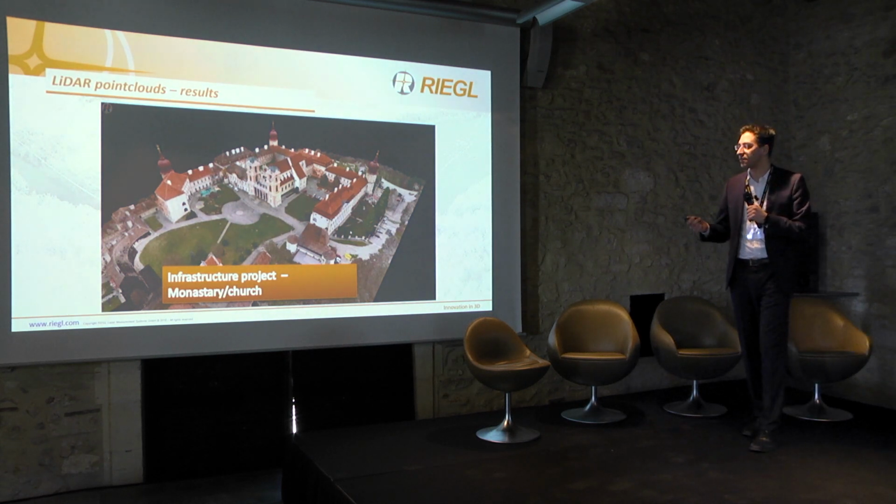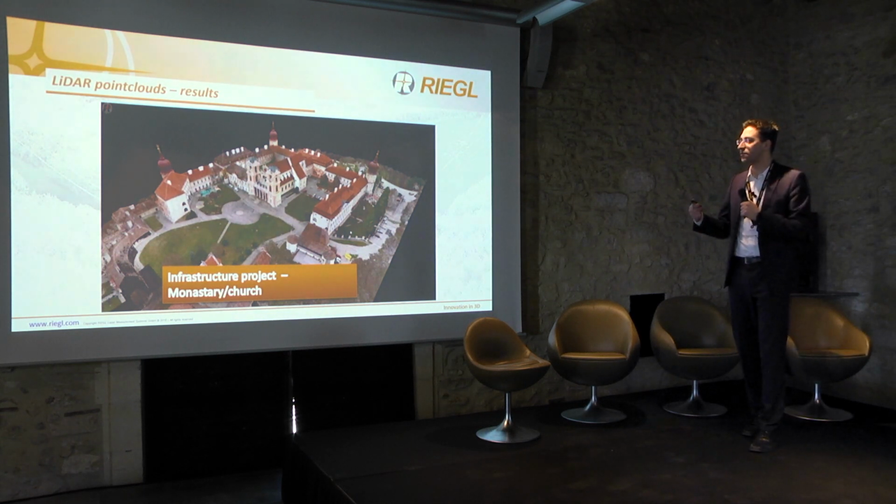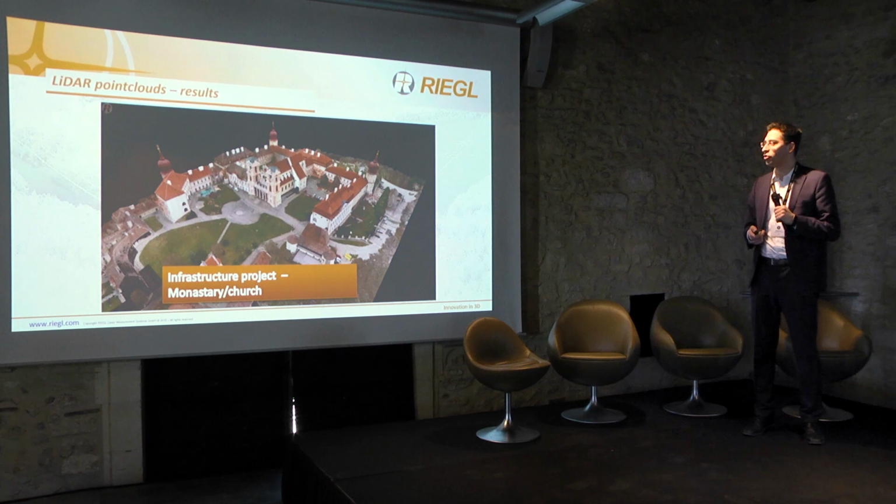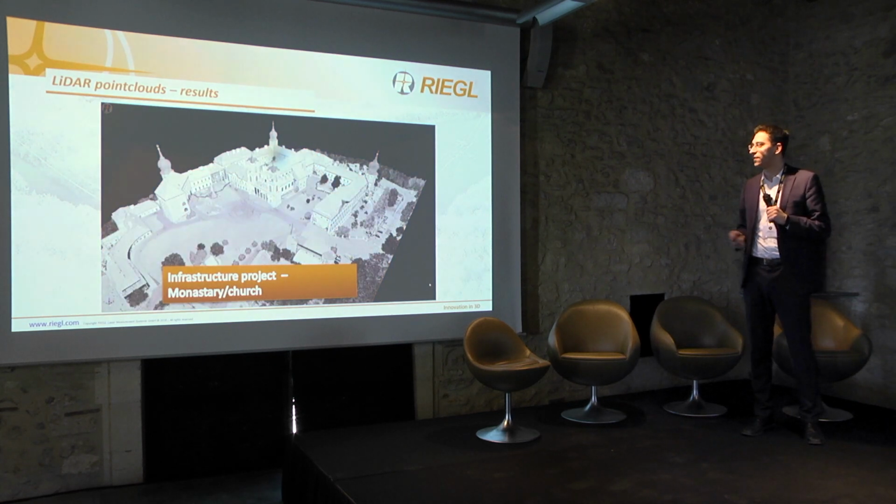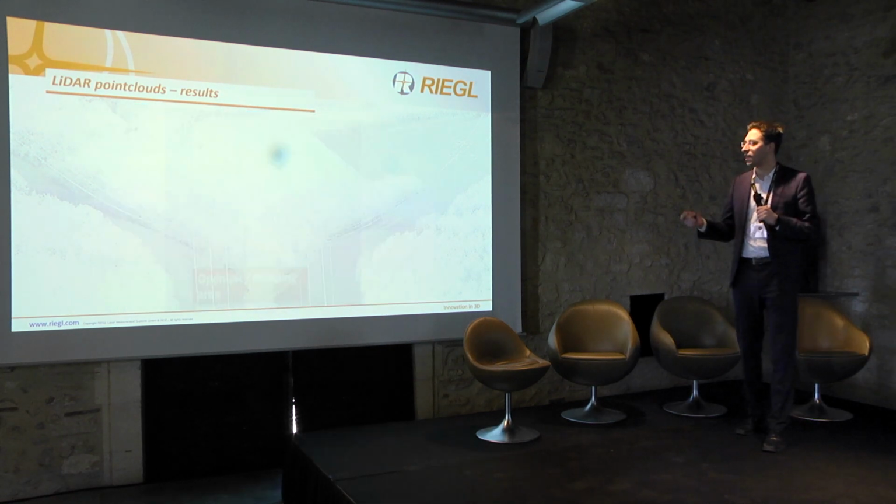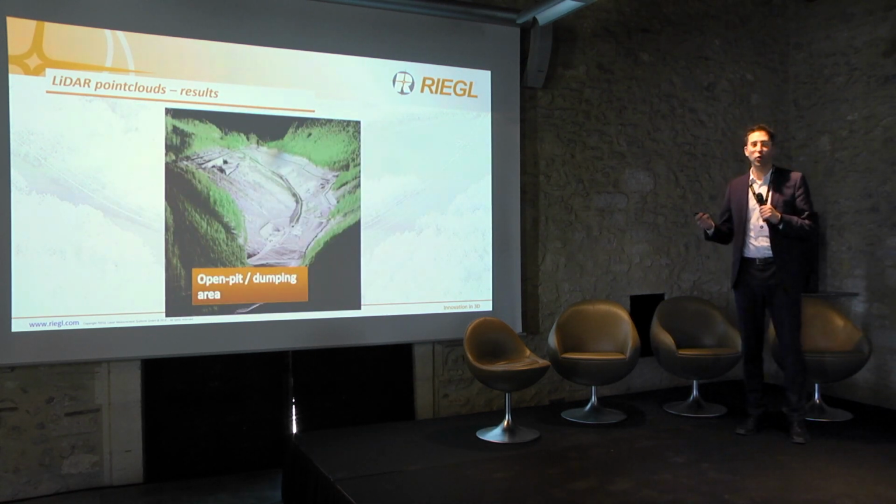Last but not least, just some slides about what projects we have done at Riegl, about infrastructure projects. This is pretty well known already, which we have flown by UAV, with the VUX-1, with the dual camera system, colored here in reflectance, about open pit mining.